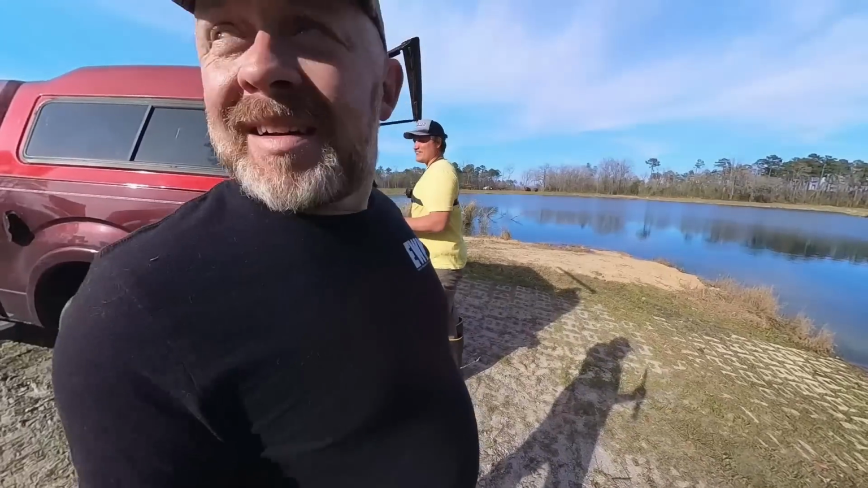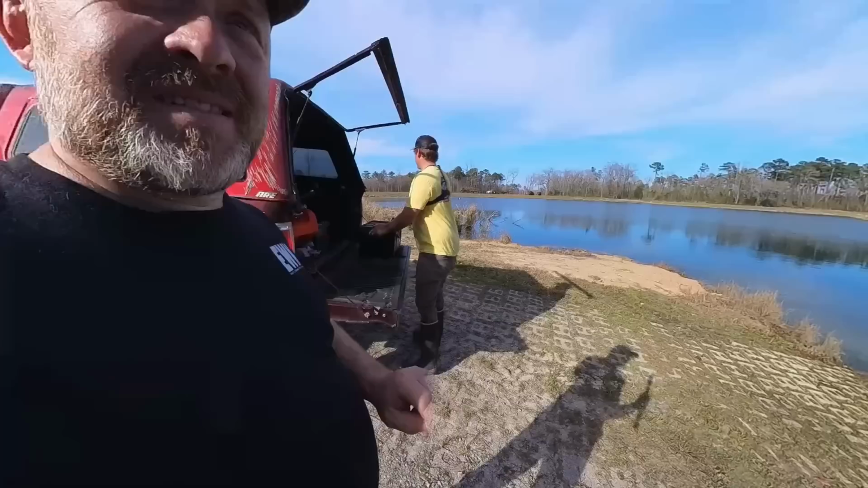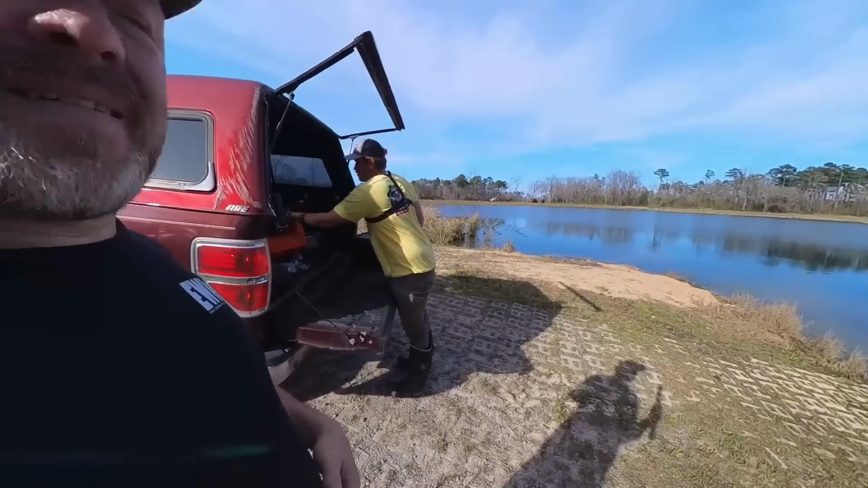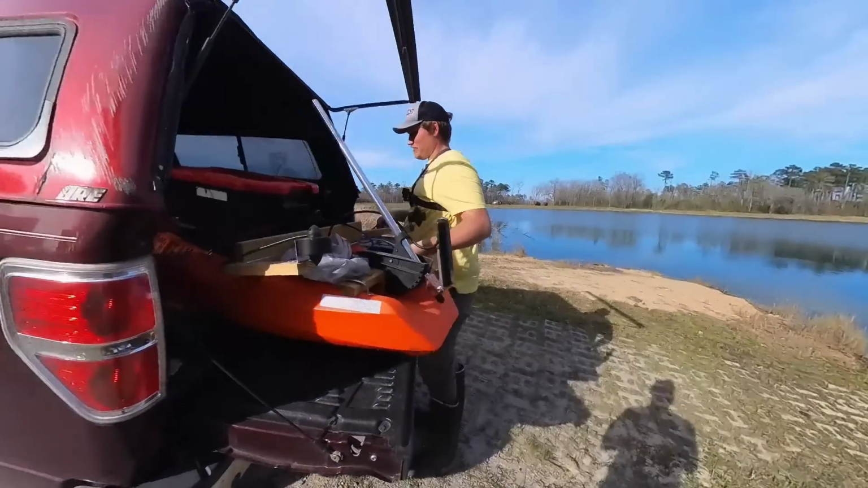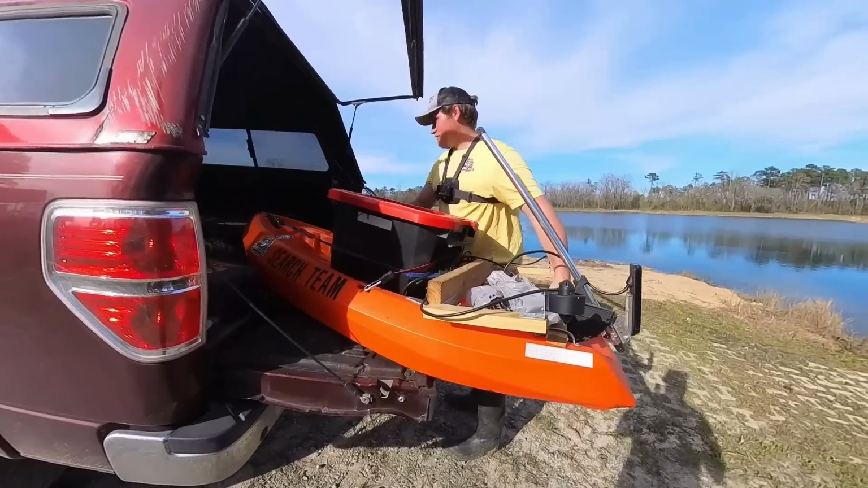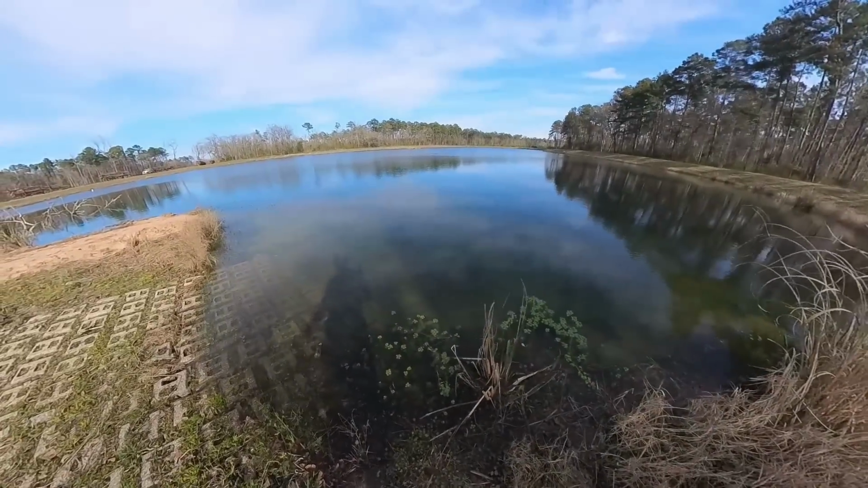I don't know, man. I mean, it's not gated. Somebody could drive right in. They can drive in anywhere. But I don't know. We'll find out. Army wants to do your boat just to use your boat. I'm sure we probably would. We probably would. Man, all things considered, this water's pretty clear.